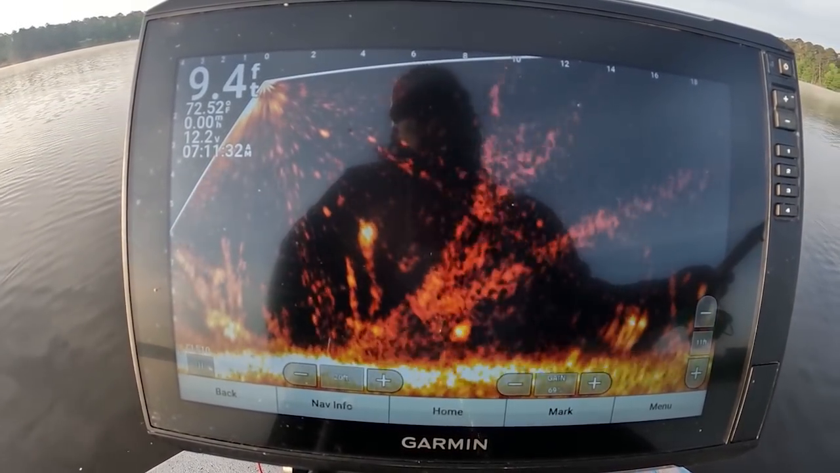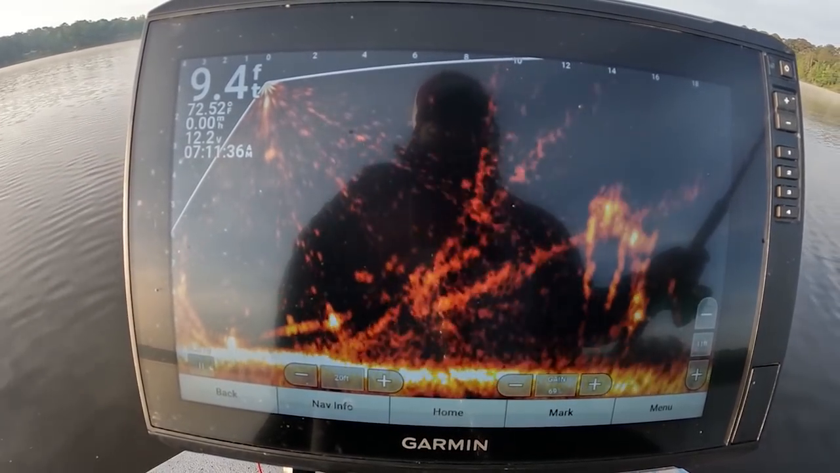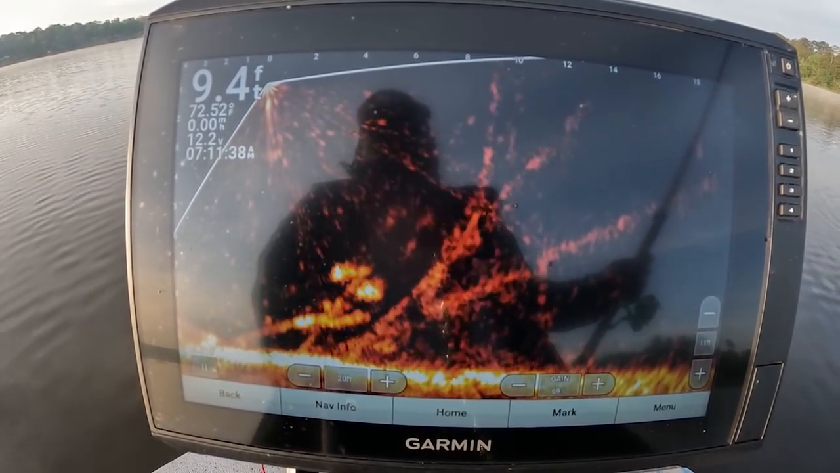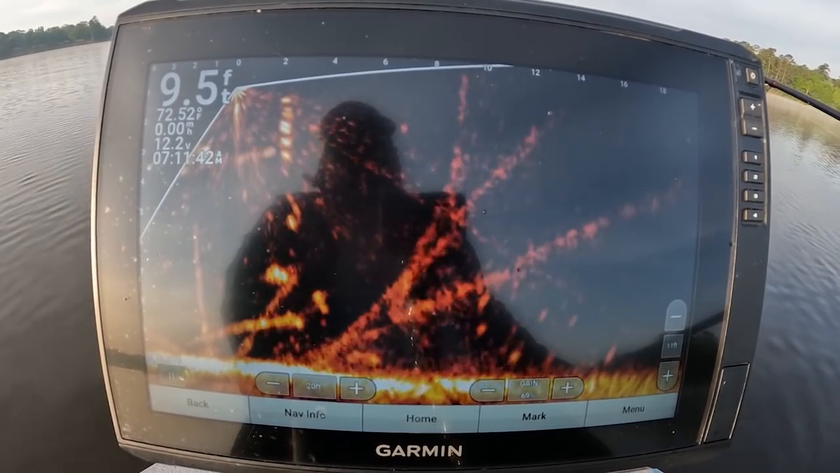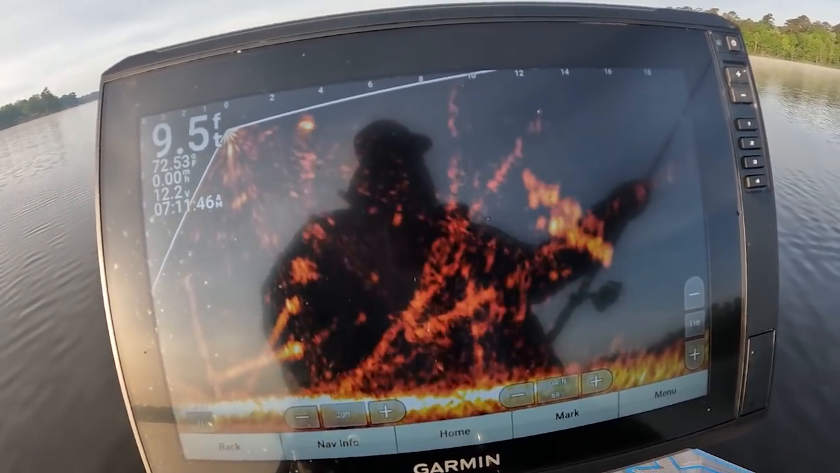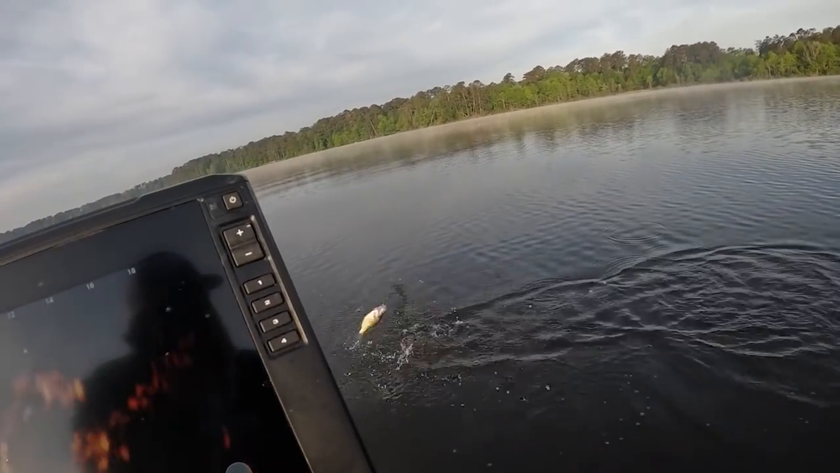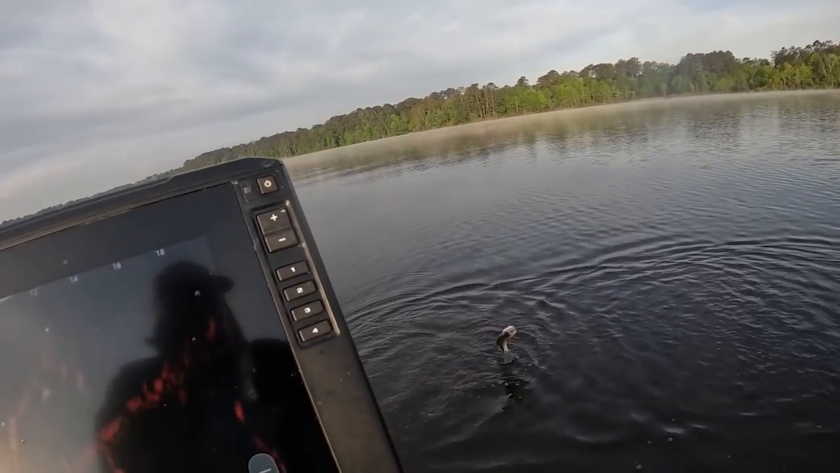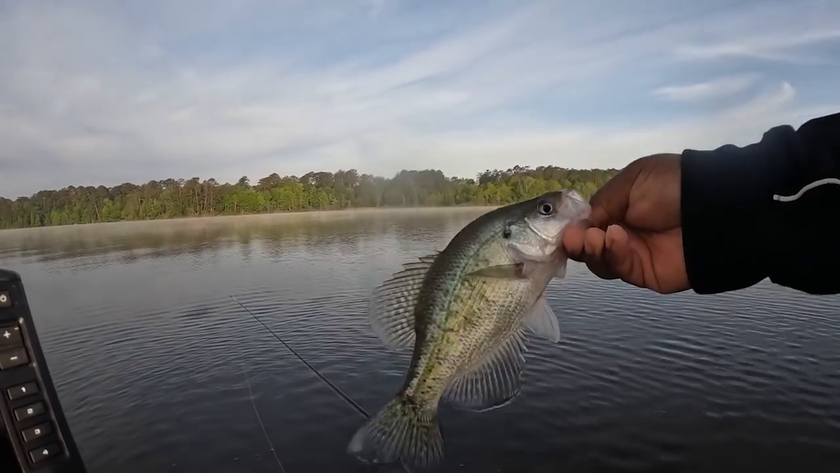I'm moving my transducer kind of up on the boat. You can see at the top of the screen it says 0, so it's actually like 2 foot away from the boat, which is real close. One did spook off, and this one did come get it. Boom. It wasn't a real big fish, but real aggressive, and came and got it. So these fish are not spooky. That's a good thing.